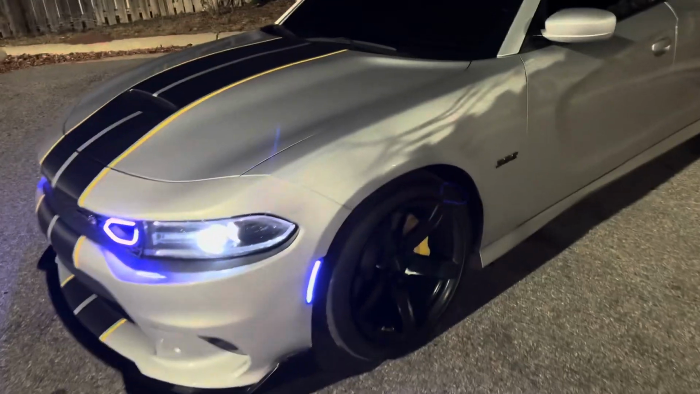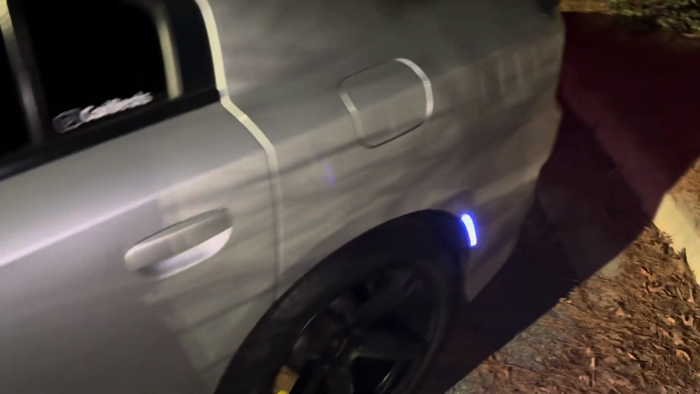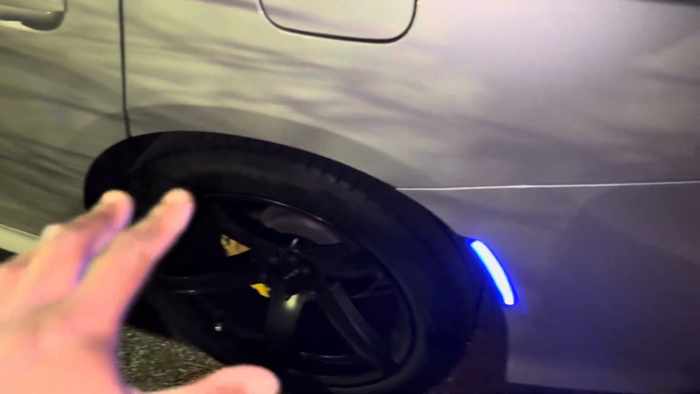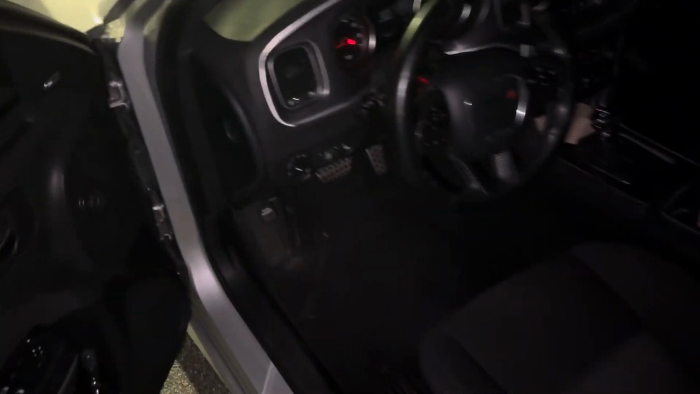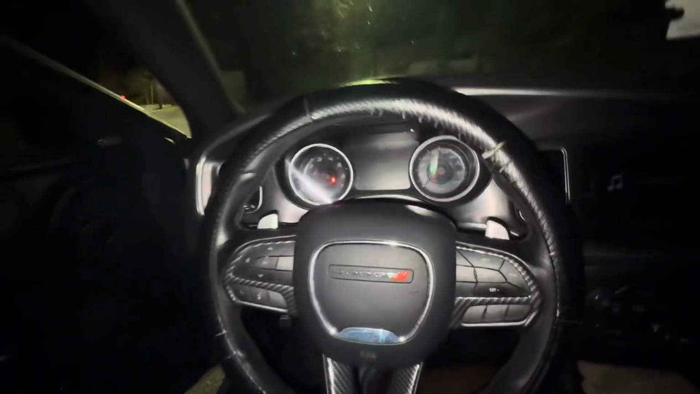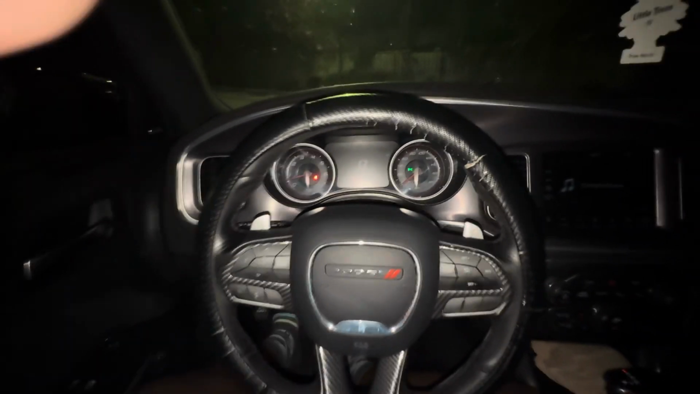It's gonna be a short POV. I don't know if the POV is gonna get posted, I don't know if it's gonna be long enough. But by the way, they got some new tires. Y'all see that back there? And they match the tint. Continental, 285. This is my first time going 285 on a F-body. But yeah, that was going on, man.